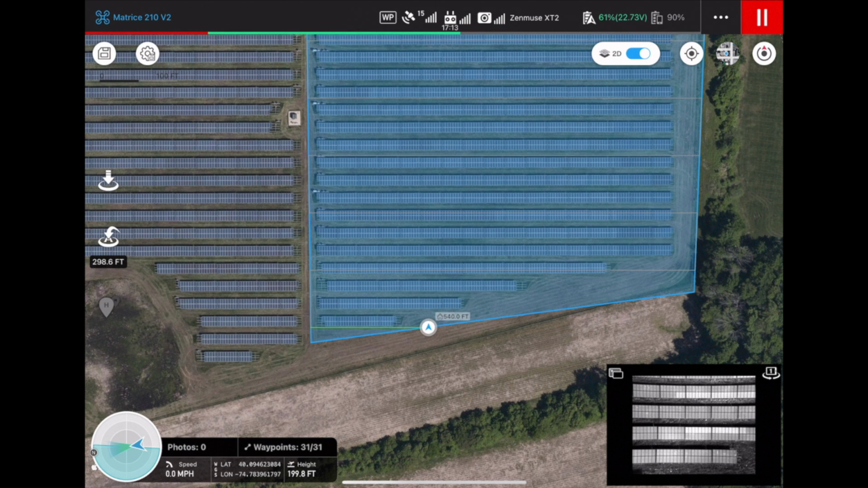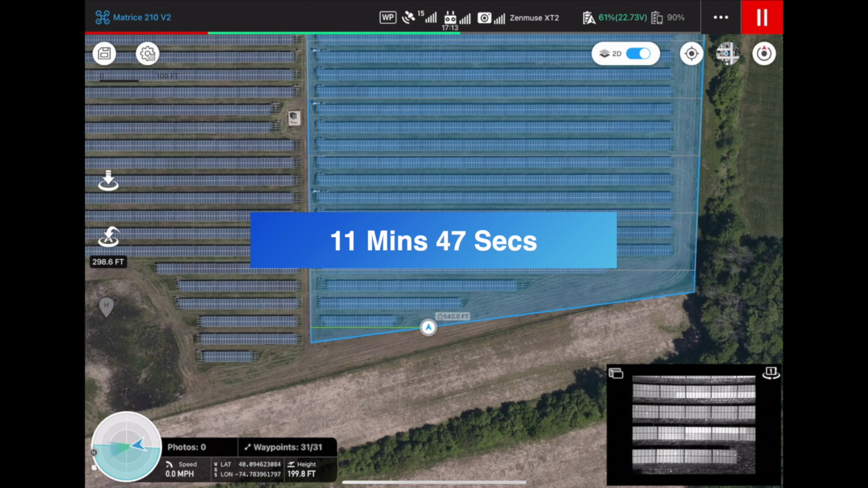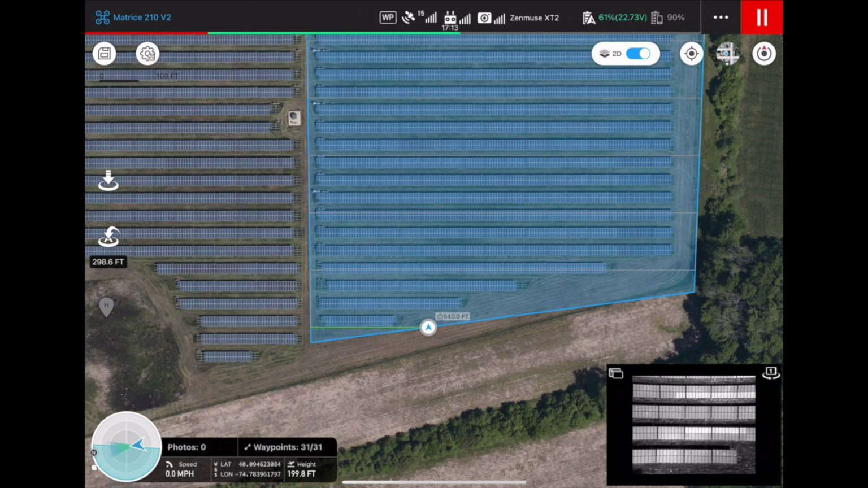And looking at the timer on my phone, from takeoff to landing, this inspection took exactly 11 minutes and 47 seconds. Now let that sink in for a second. 11 minutes and 47 seconds to do a drone inspection of this solar farm.